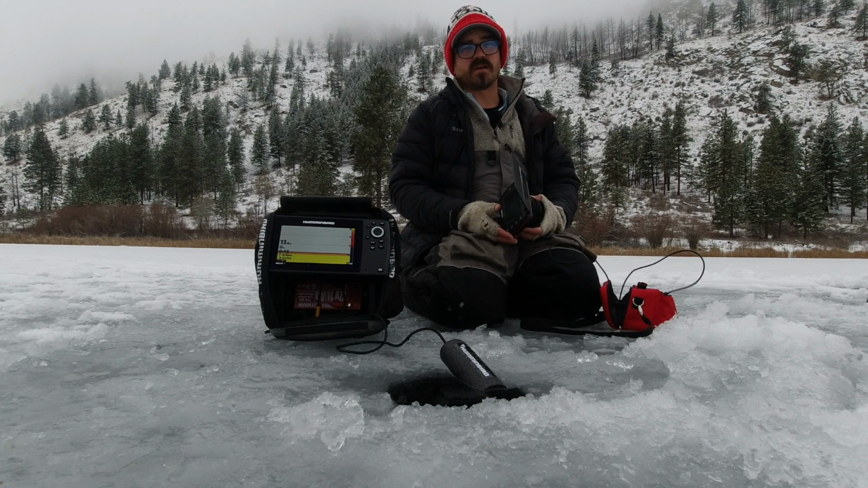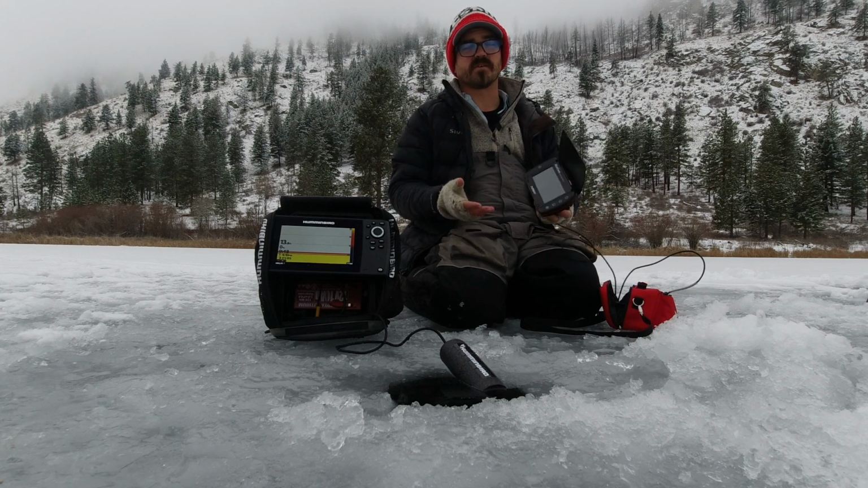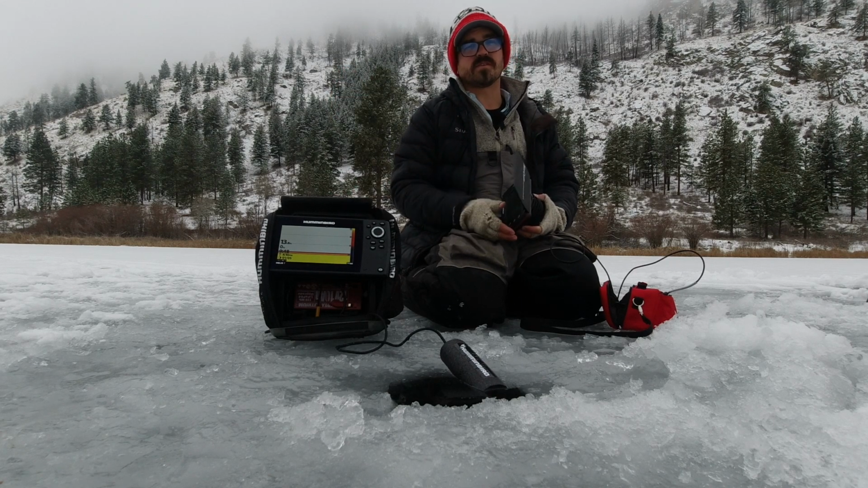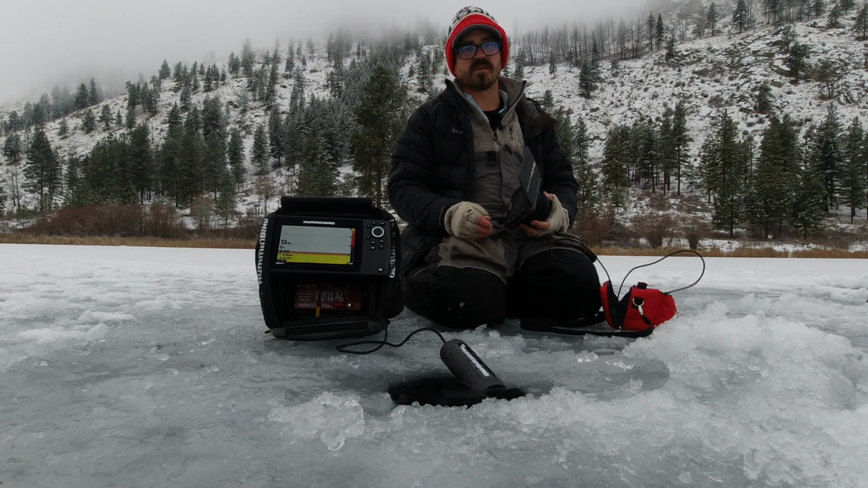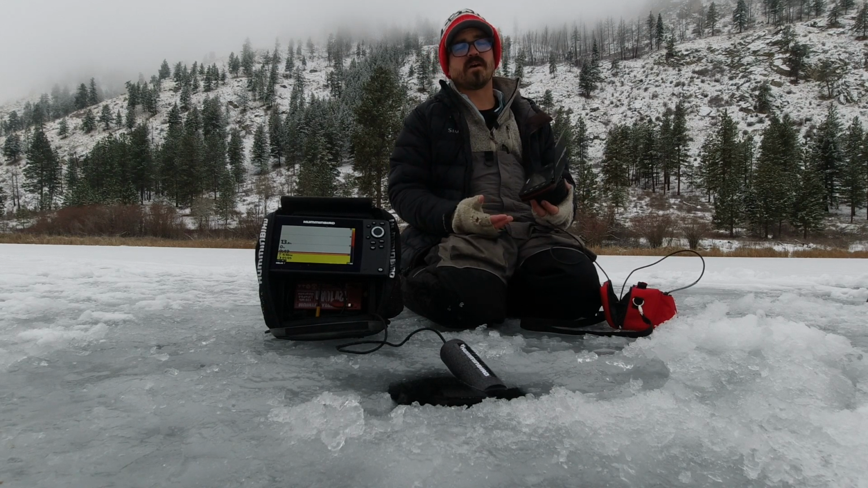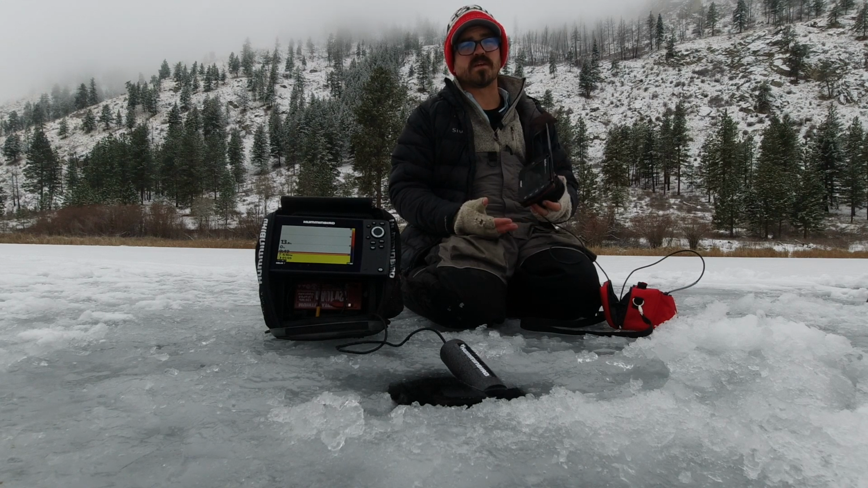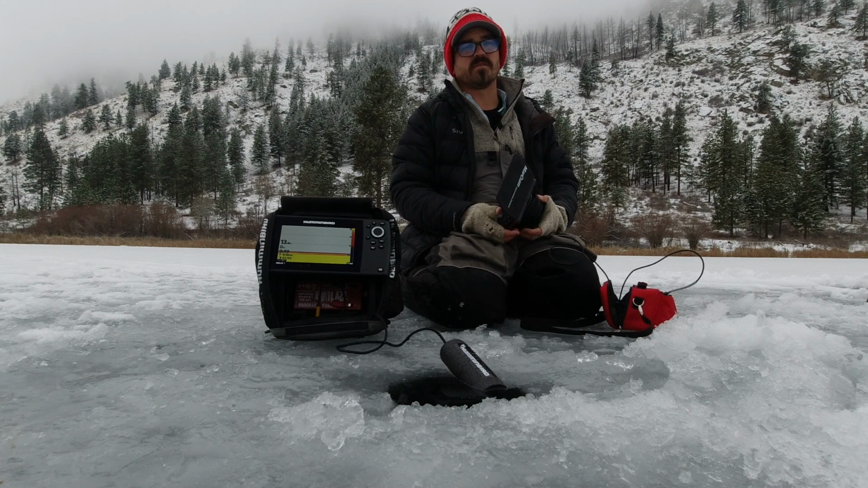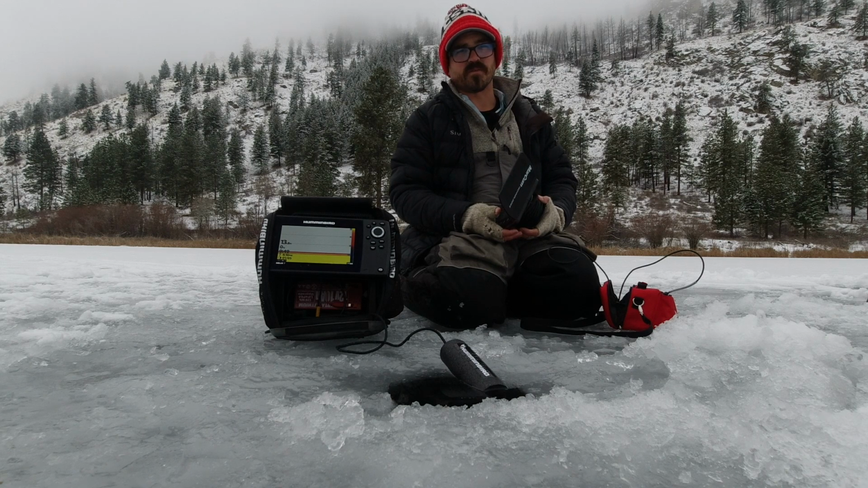Obviously, one of the big things that we've got to take into account is cost, and costs can vary considerably for both styles. You can find ice fishing sonar units or flashers in the $200 range all the way up to $2,000. Similarly, cameras can go anywhere from about $150 up to well over $1,500 for some of the more complex camera systems. The more you spend, you tend to get better features on both of these, and you also tend to get bigger screens as well.